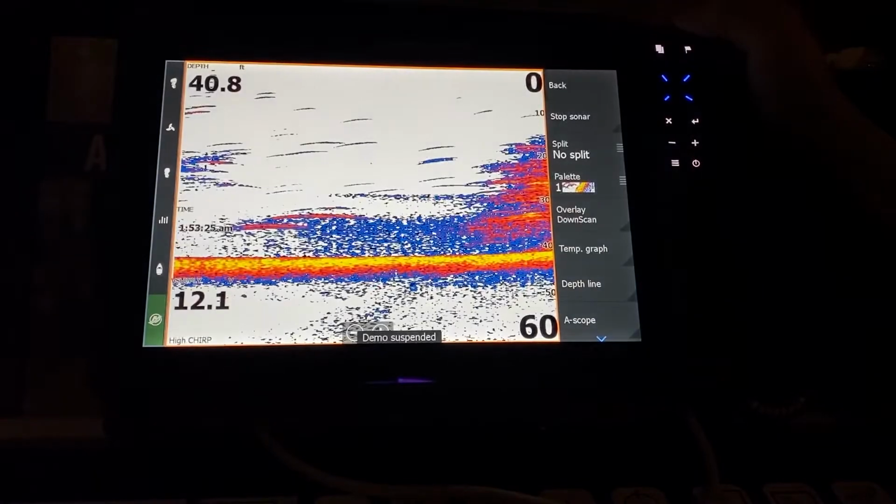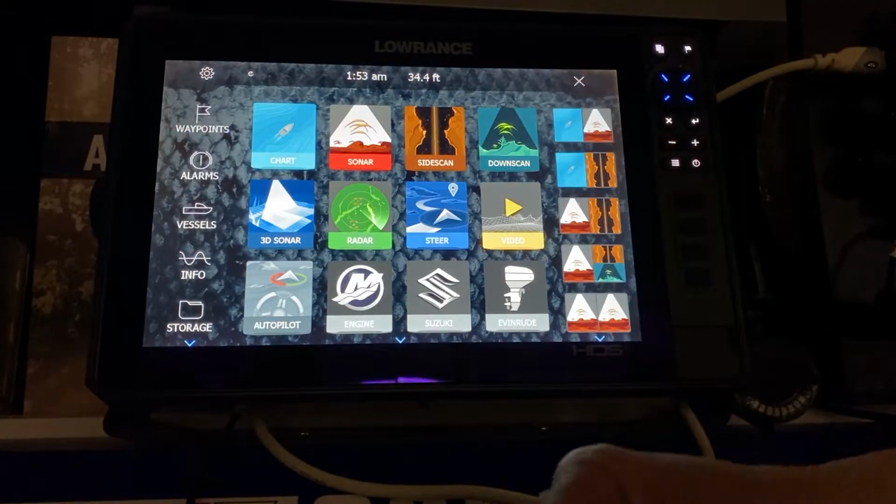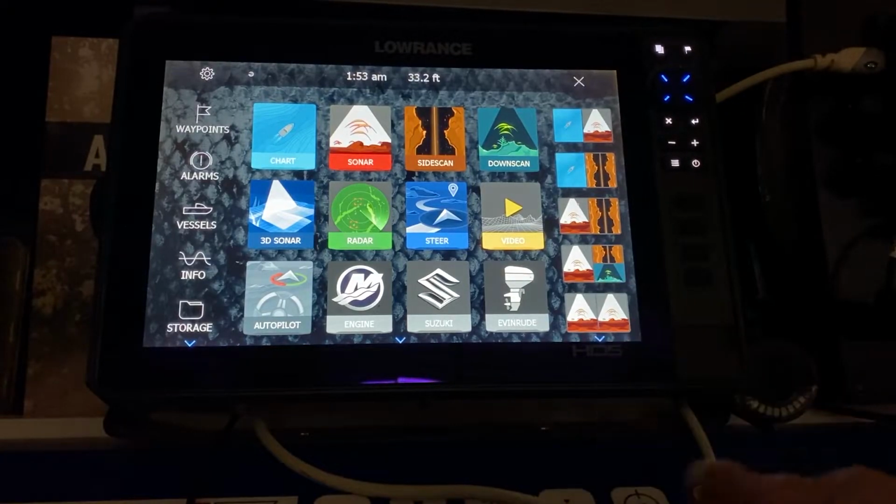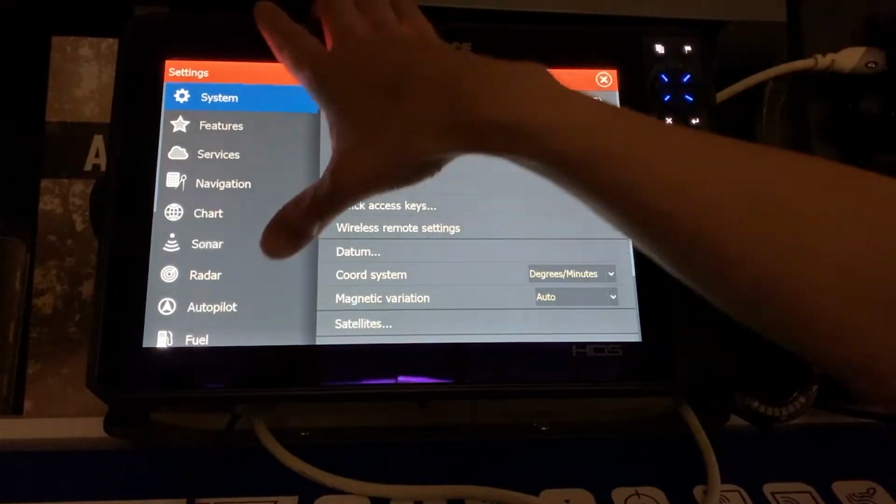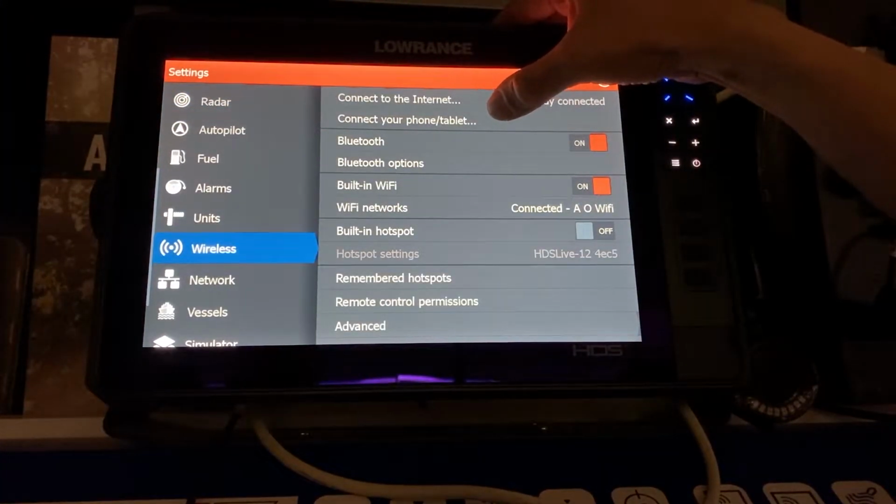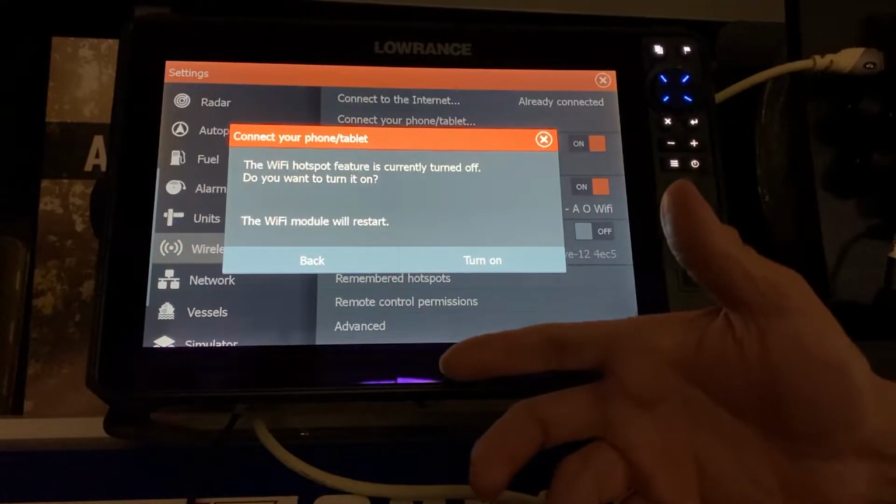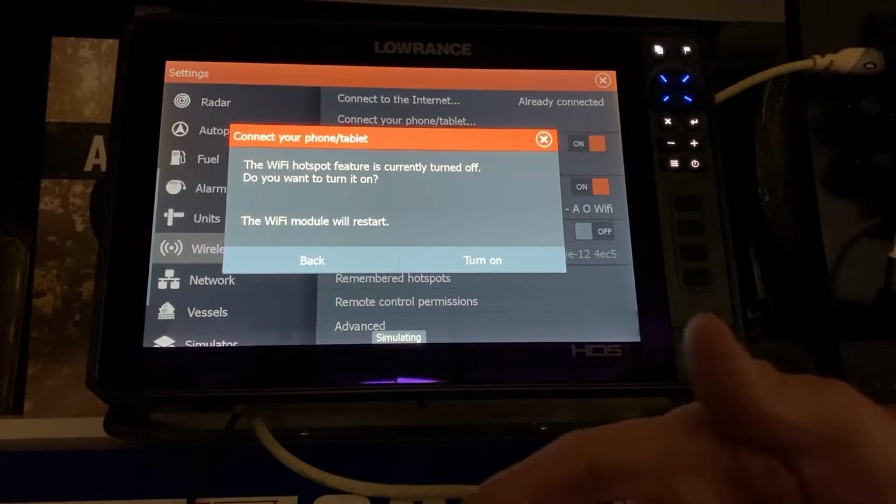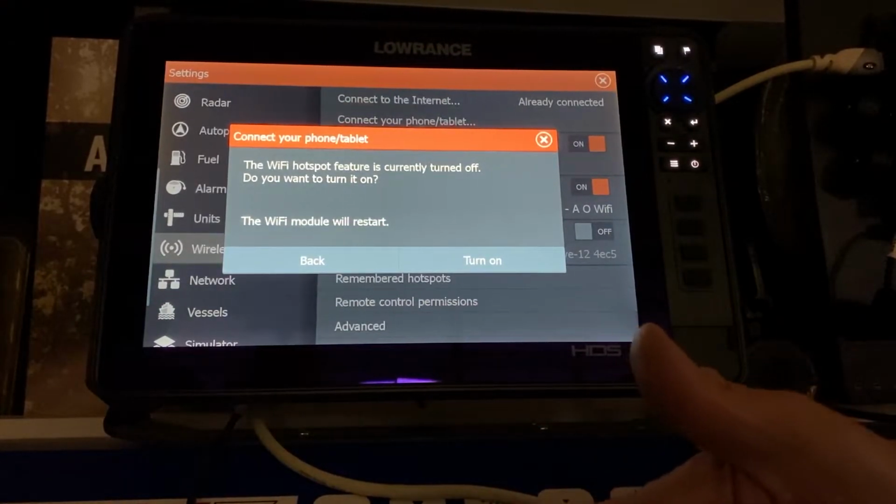A feature that Kyle's mentioned earlier on his videos is setting up your iPhone, your iPad, your Galaxy Pad, or your Galaxy phone to the system. We hit the gear button, we go down to wireless, we set our phone or tablet by typing in the VIPN number onto the phone. Our phone, we would have downloaded the Link app, which is free on the App Store.